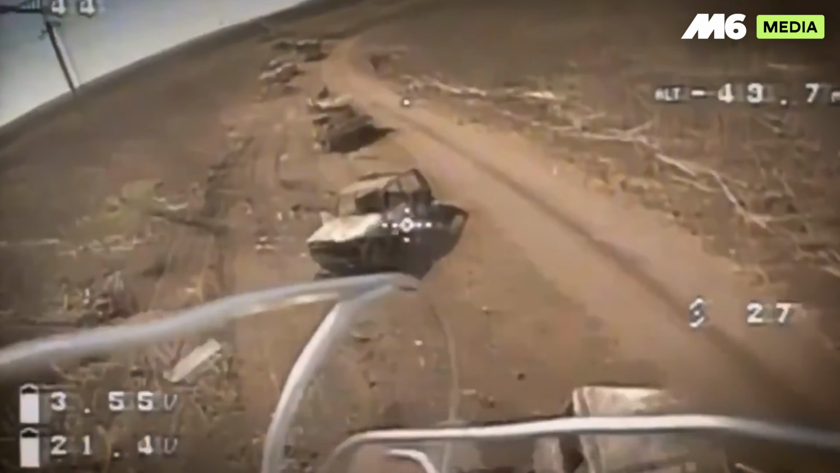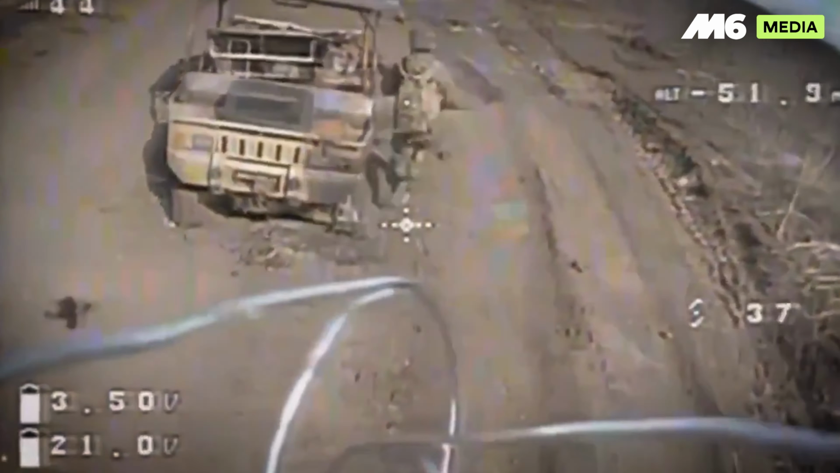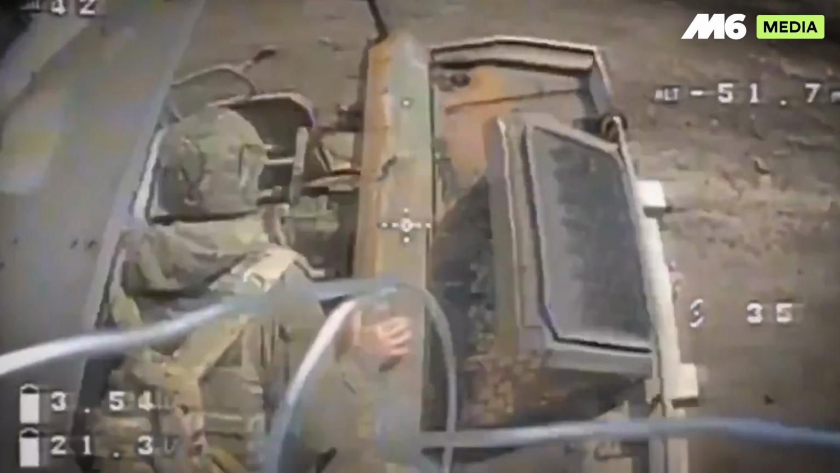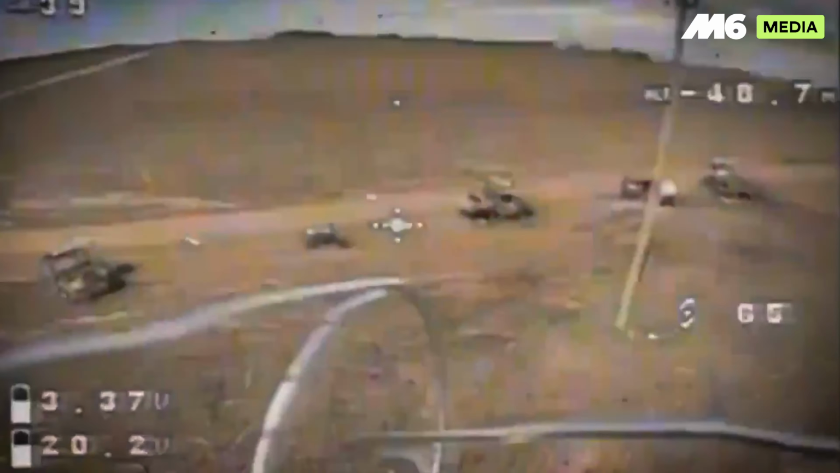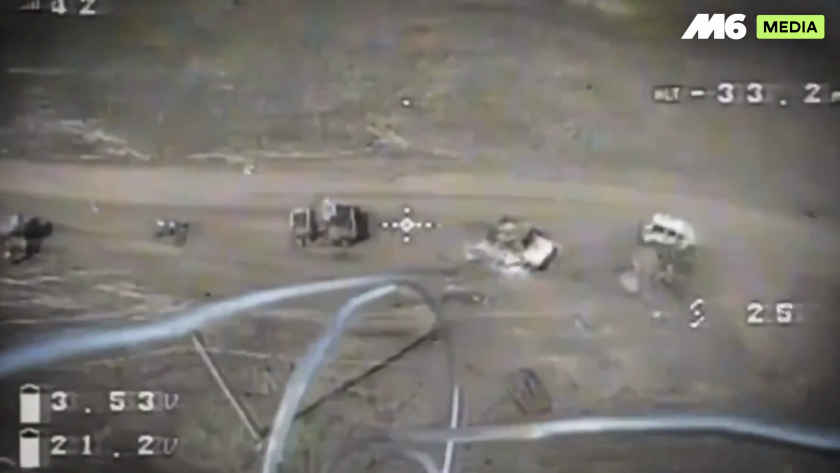An FPV video released by Ukraine's 47th Assault Brigade shows their Baba Yaga drone stalking a lone Russian grenadier amid the burnt convoy near Verbov. The pilot hovers just meters above, forcing the soldier to weave round a scorched Tiger buggy. Multiple jinks buy him 6 desperate seconds.